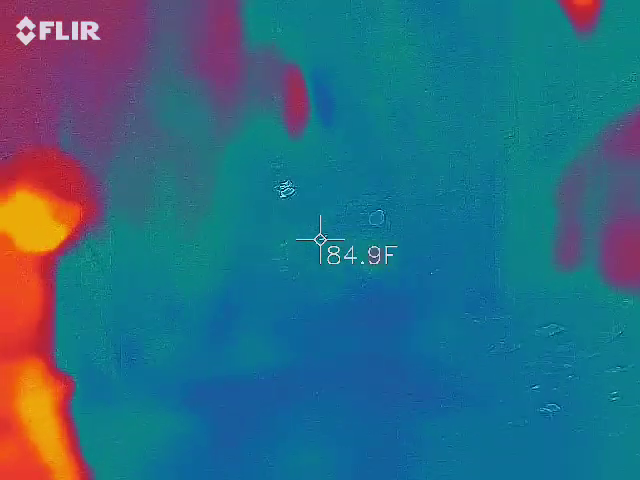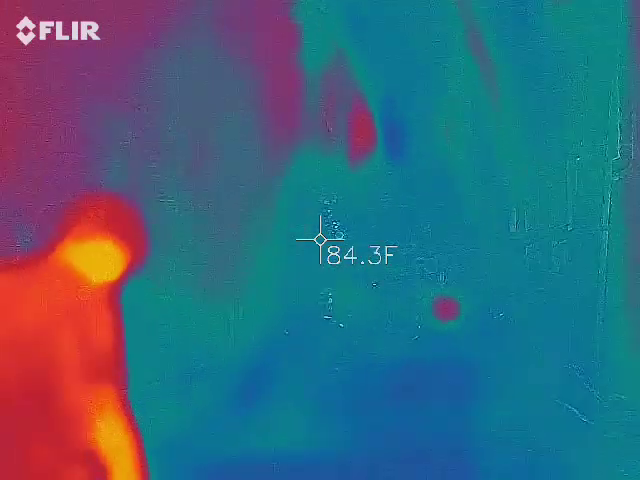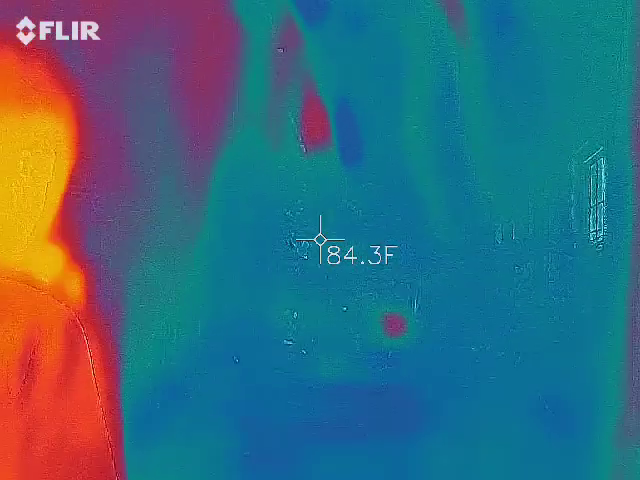Let's see, the bricks are starting to get a little older. Were these where they were originally laid, or were these put back as well?